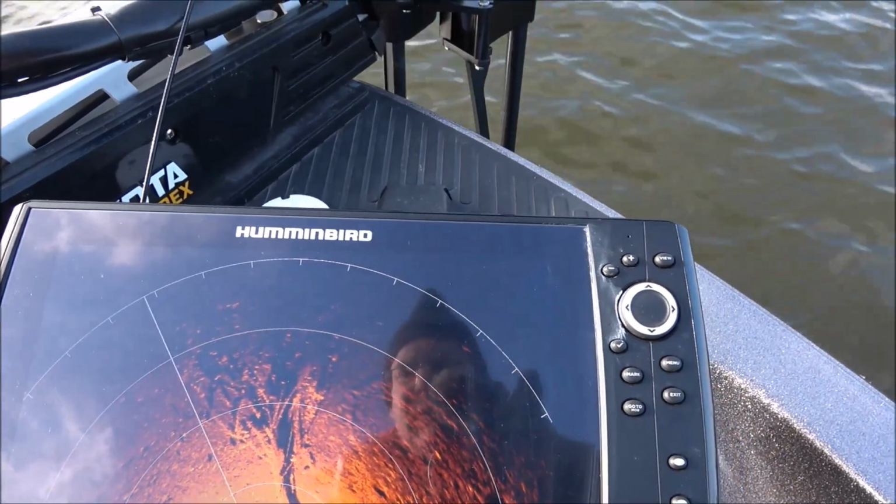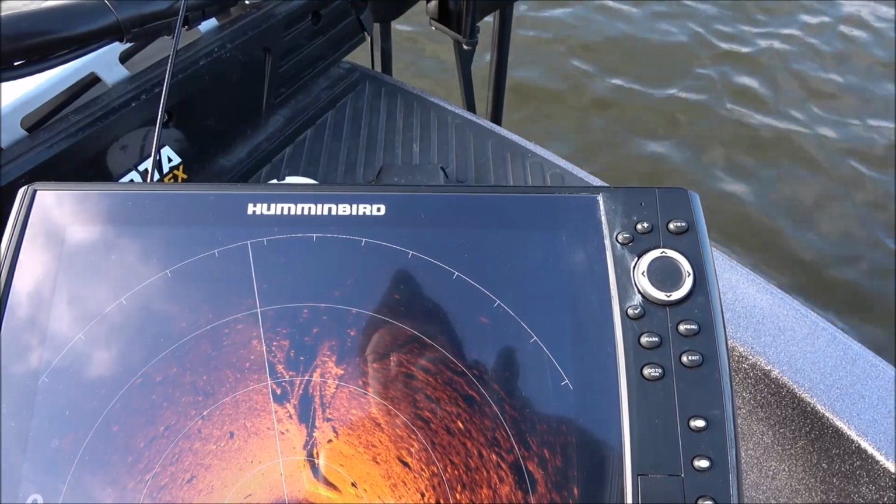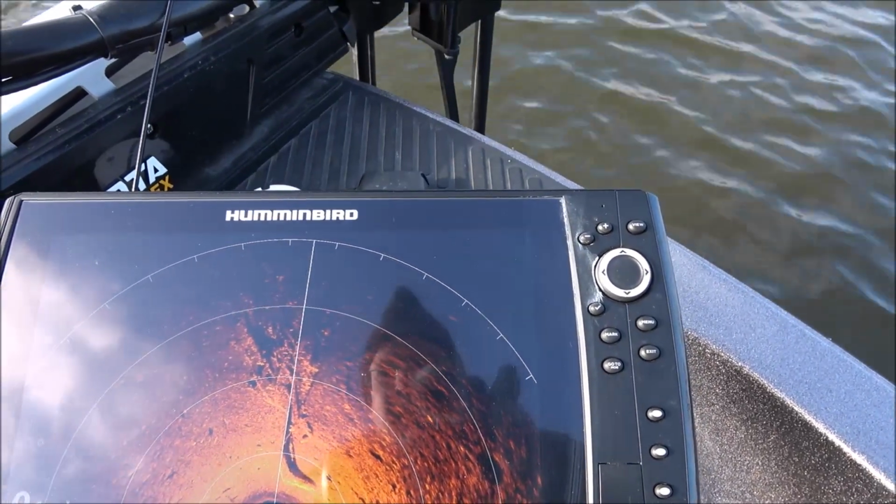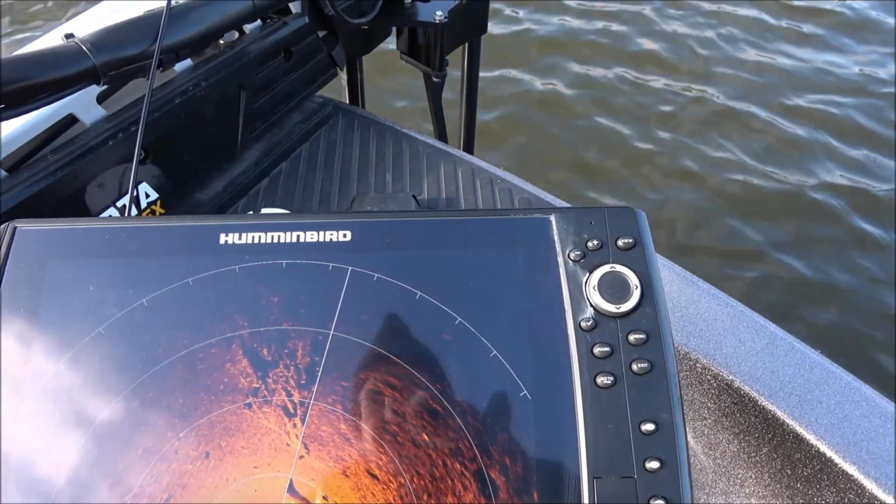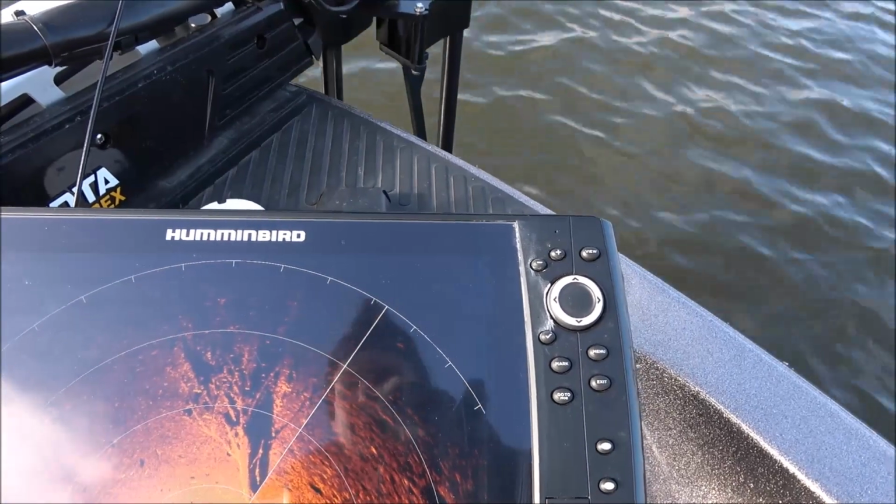I'm on spot lock too, so things may adjust on the screen a little bit. Yeah, you can see the tree shifted over to the right a little bit because of the spot lock. But now you're really seeing some good detail in that tree. So I've got the settings pretty good.